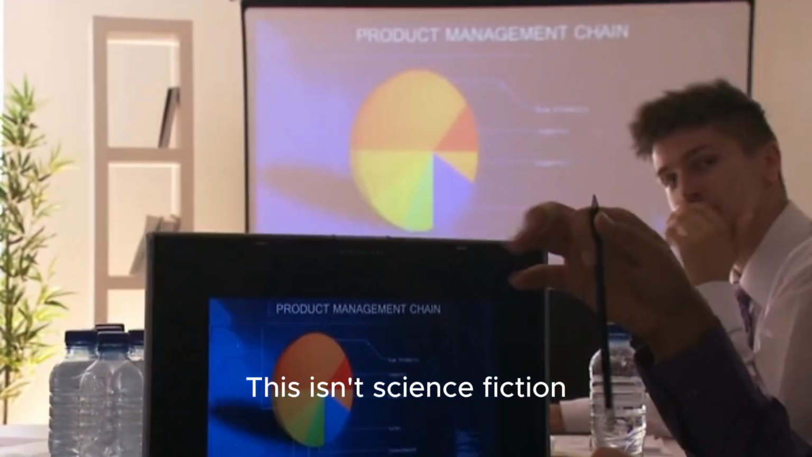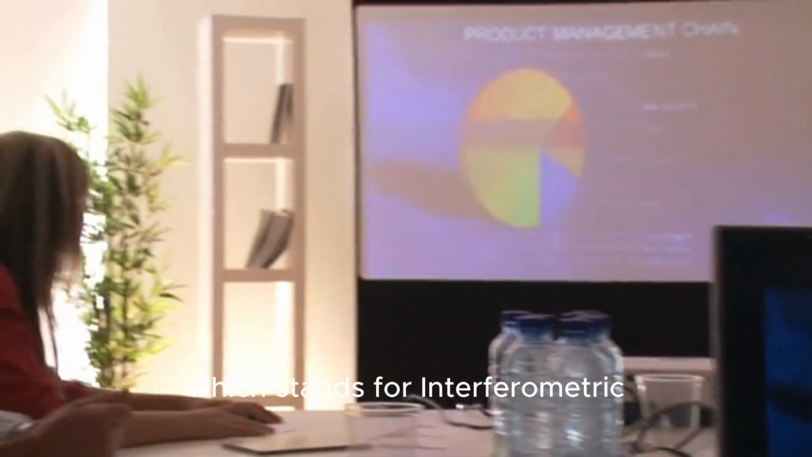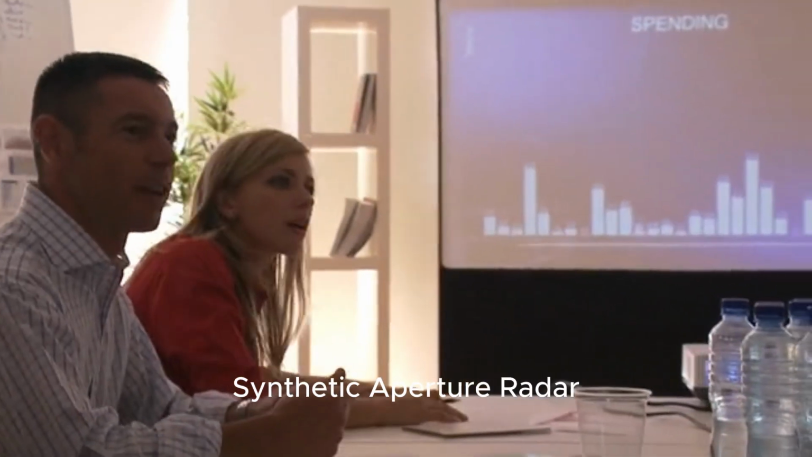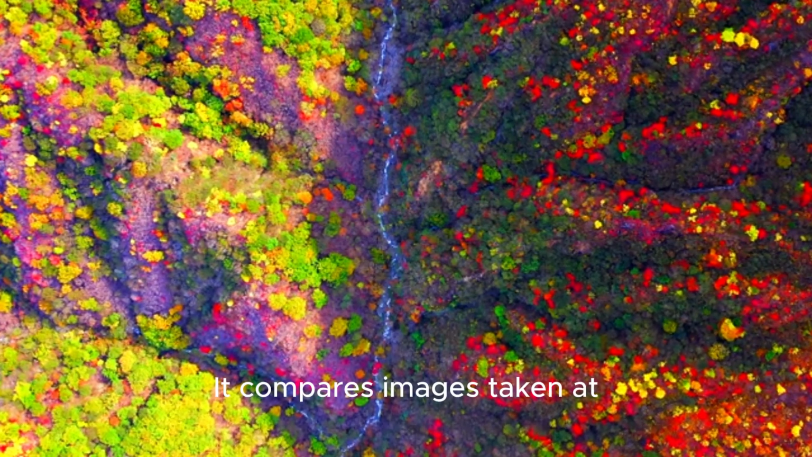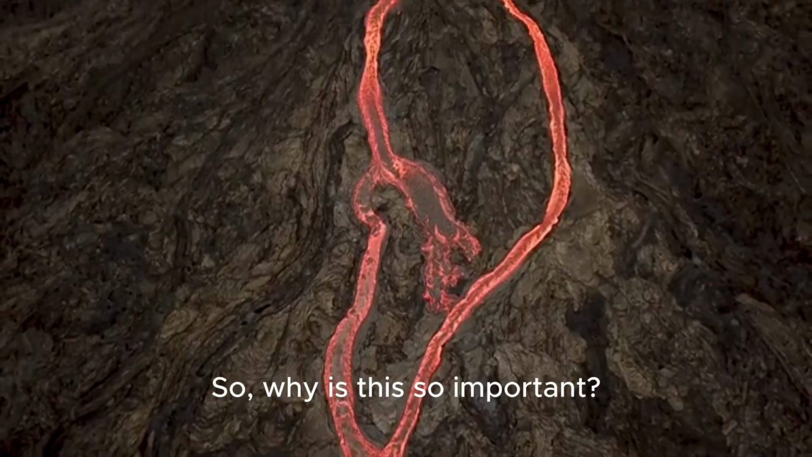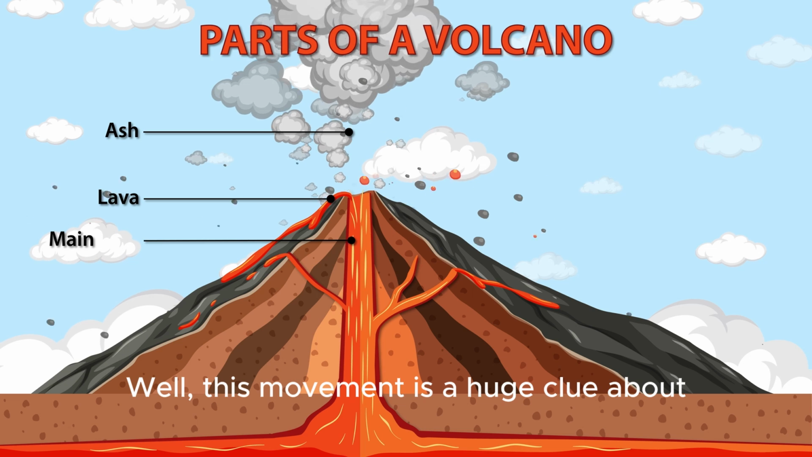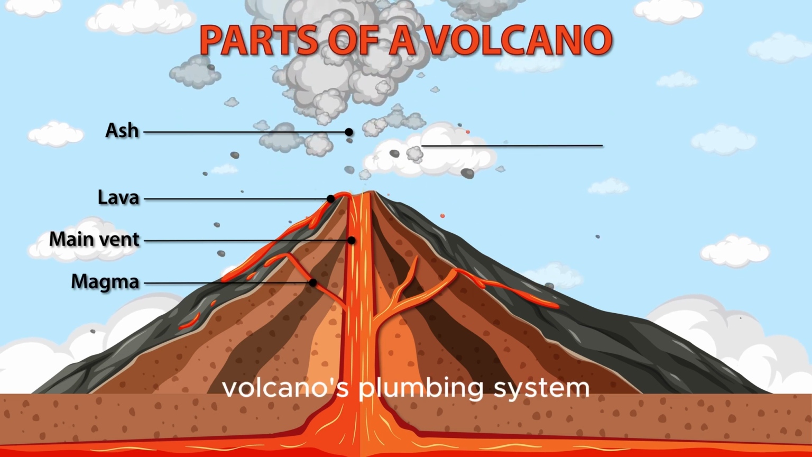This isn't science fiction. It's a technology called InSAR, which stands for Interferometric Synthetic Aperture Radar. It compares images taken at different times to create a detailed map of ground deformation. So, why is this so important? Well, this movement is a huge clue about what's happening in the volcano's plumbing system.